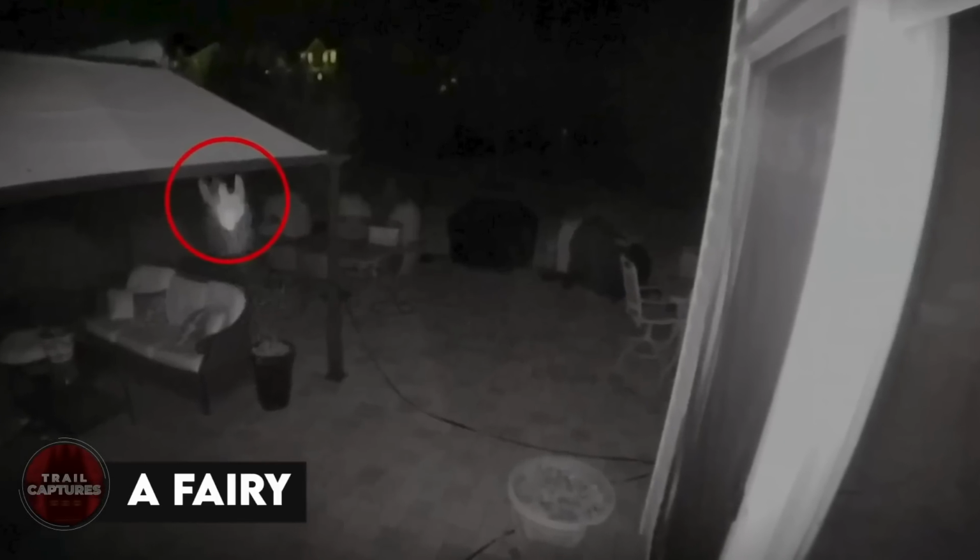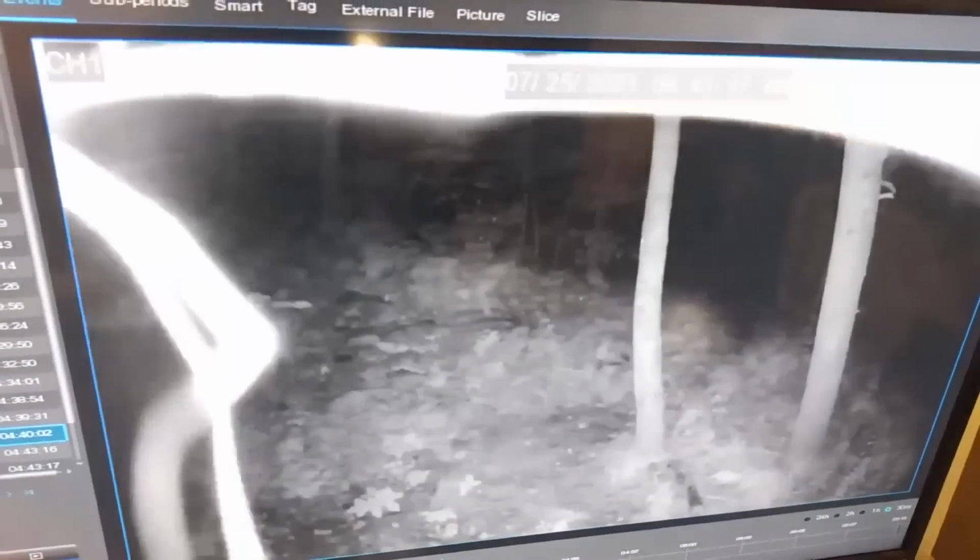A fairy. Just as spiders have been caught crawling on the trail cams, some other weird creatures have been caught flying here and there as well. For instance, take this one. This Ring camera was supposed to keep eyes on the intruders, but what it recorded left the house owners in shock. At first, what you see might look like a spider, but some tiny strange creatures keep flying around the camera. But what was it? Some fairies or something else? Do let us know what you guys think.